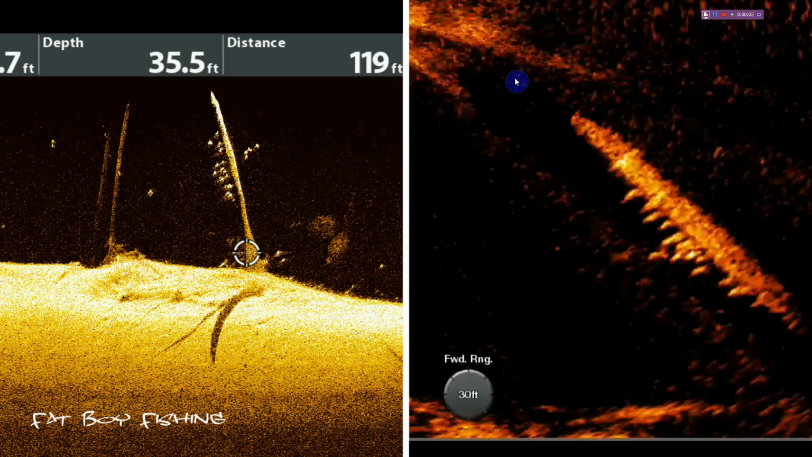All right, so here's one last little shot here. You can see these are positioned beautifully, the old popcorn as we like to call it here. And then you can see on the live scope here as well, you can see them just sitting on the underside. For some reason I've noticed they like to sit on the underside of the laydowns like this. So anyway, this will be the last shot like this. I'll leave you guys with a few fish catches here.